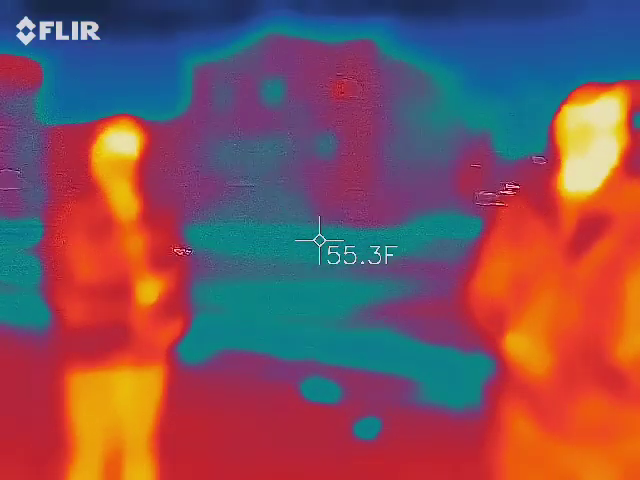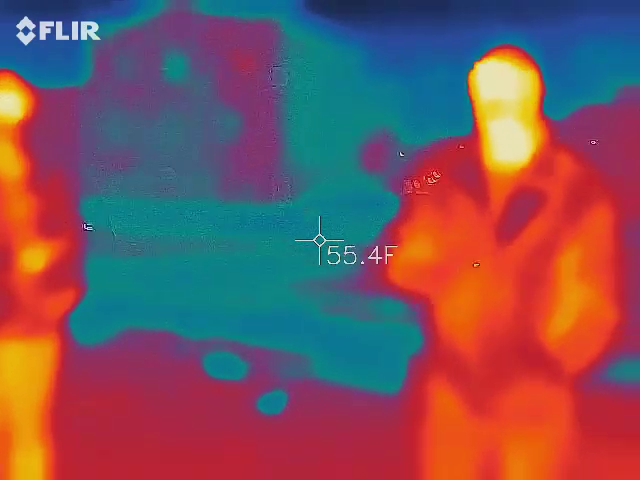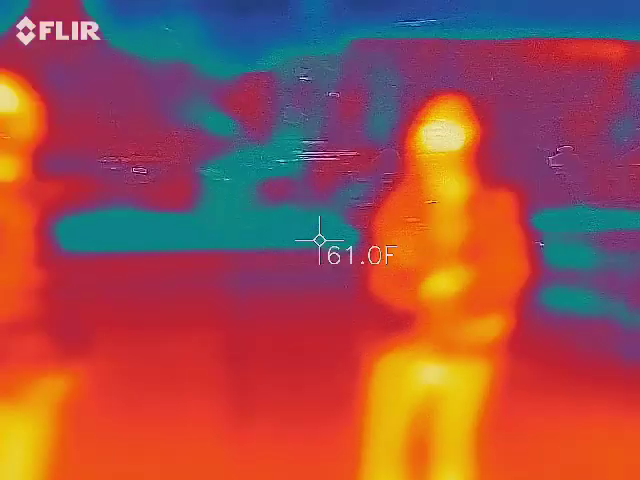I want to make sure we're kind of out of harm's way. It's the only way in and out of this lot. We don't want to make those tonight.